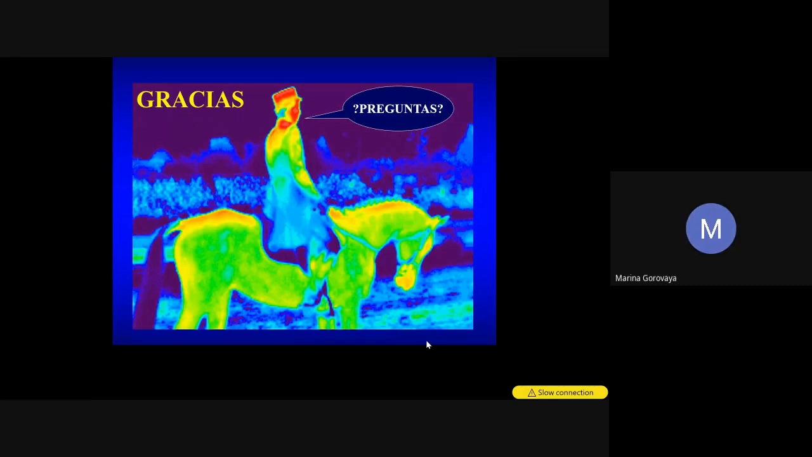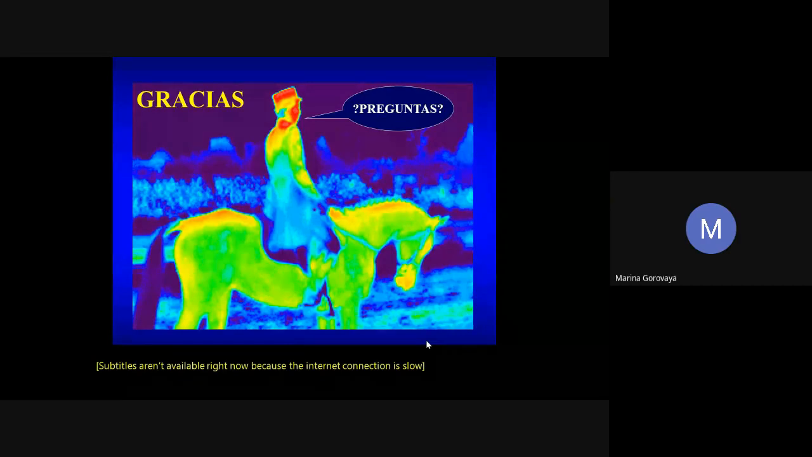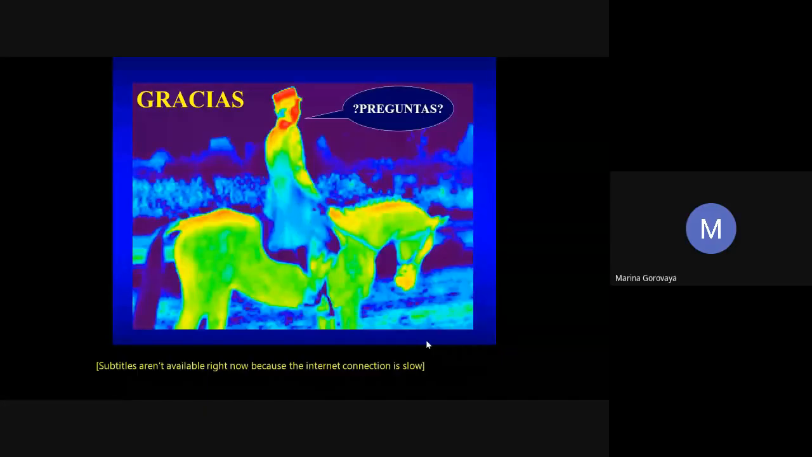So yeah, and if I see white color too much, I can say that the temperature is higher than the red color. Yes or no? Or is it more inflammation or more blood circulation when I see big white spots? Yes, if you're seeing white spots, those are the warmest.